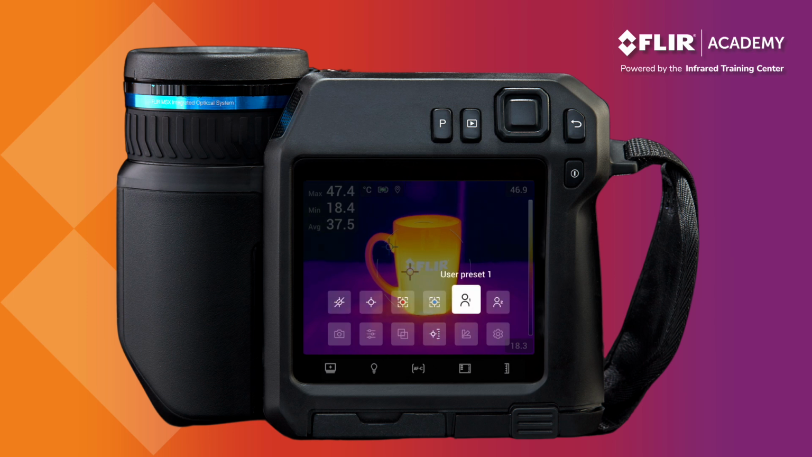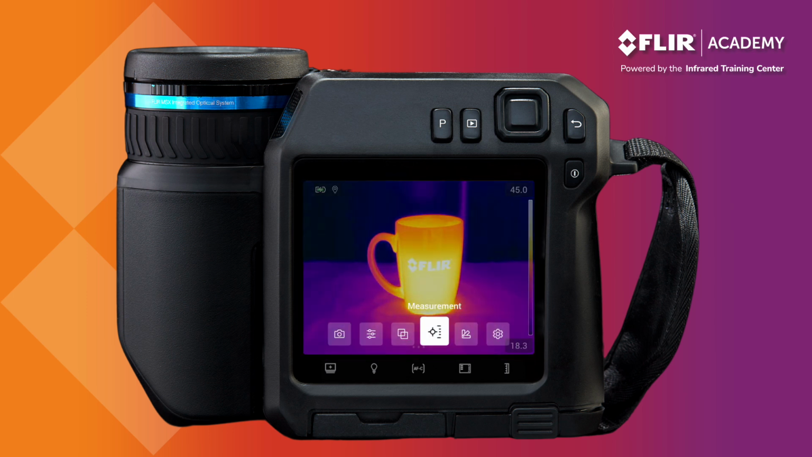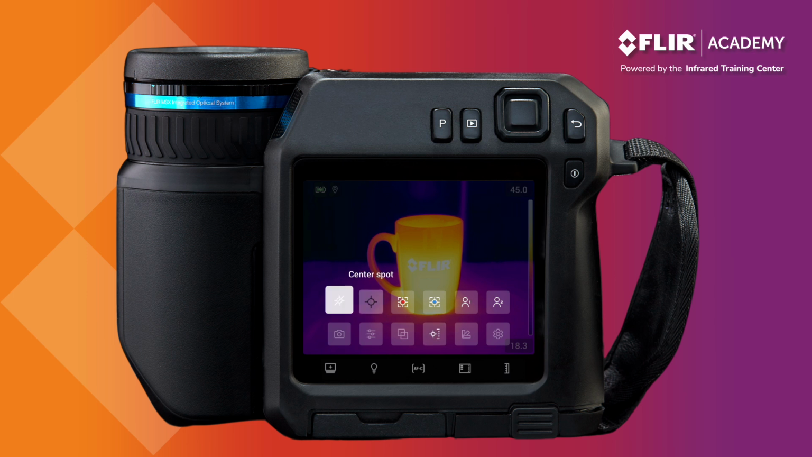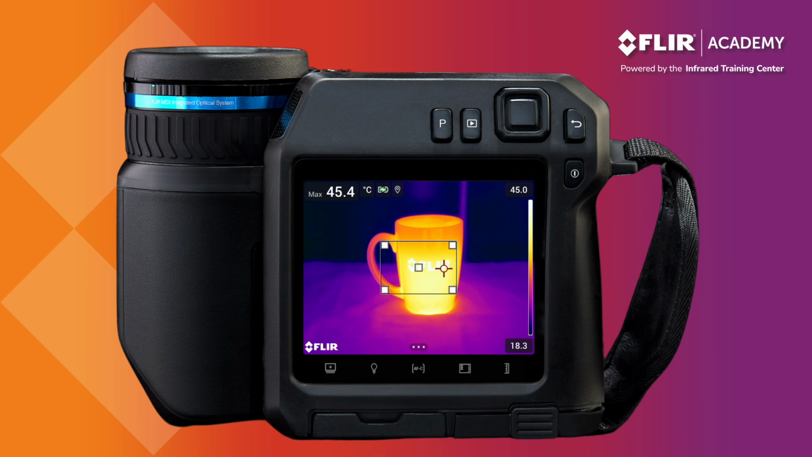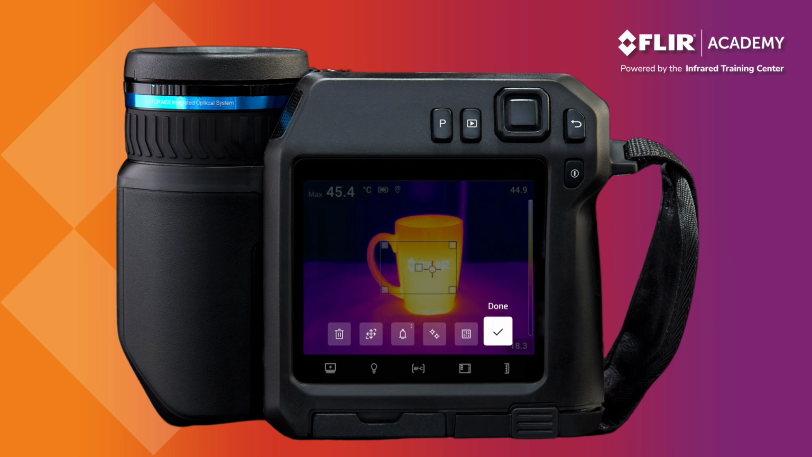The T-Series also provides the ability to customize these measurement tools. To demonstrate, let's put a hotspot area box on the image. Highlight the box by touching one of the corners so that an outline appears. Next, pressing the navigation pad or pressing and holding your finger on the screen will open a submenu with additional options.